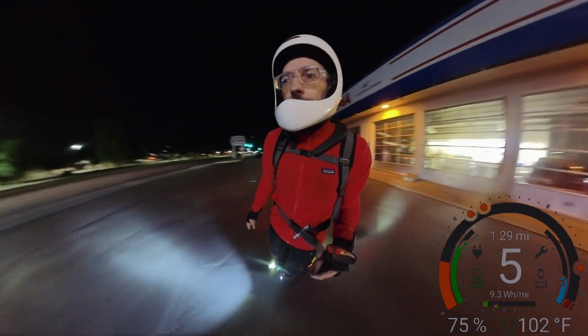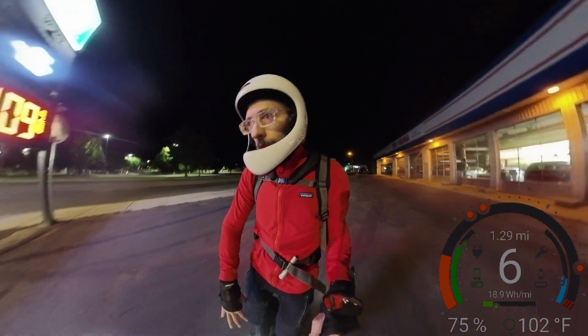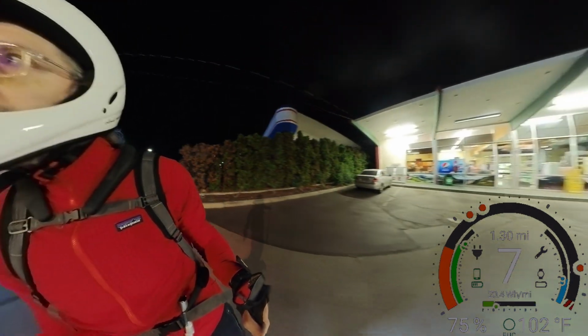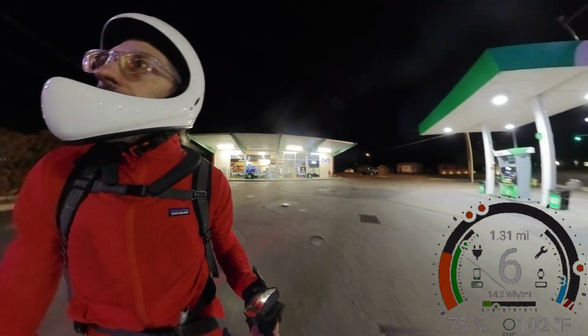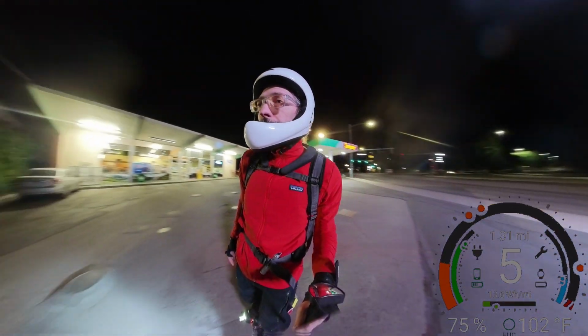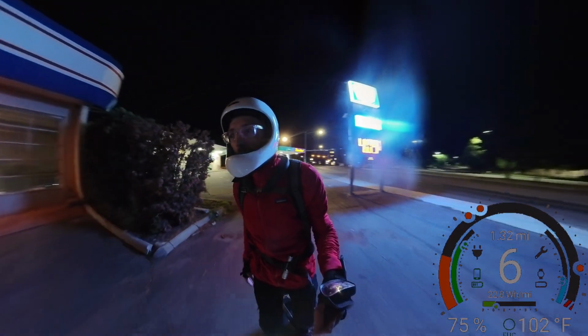But what I would like to see is a 20XL with a 20-inch wheel, same exact profile, maybe a 2200 watt hour, 2400 watt hour battery instead of, I think this is 1800, 100 volt. And then up the speed to like 40 miles per hour top.